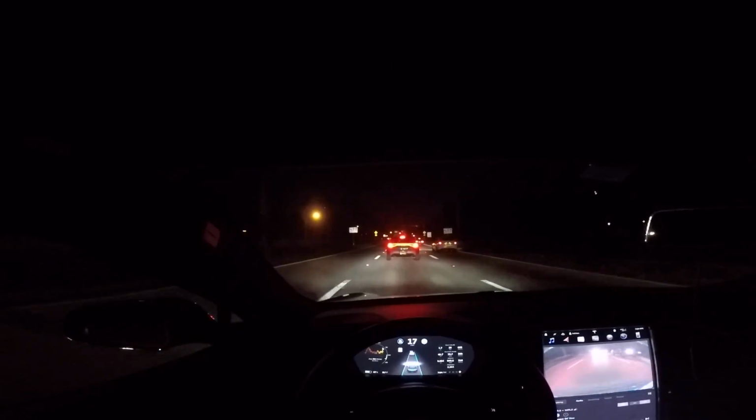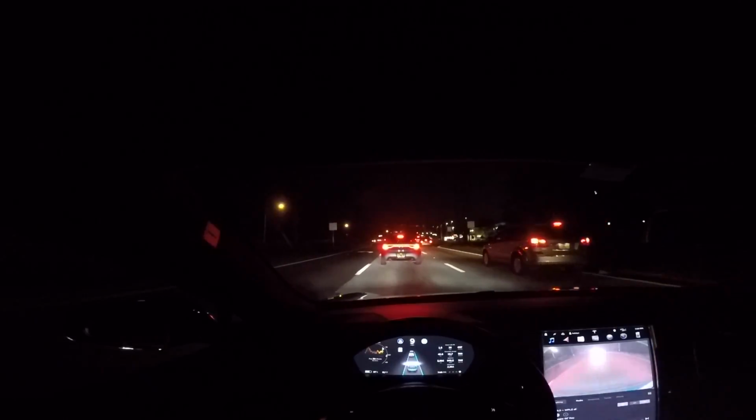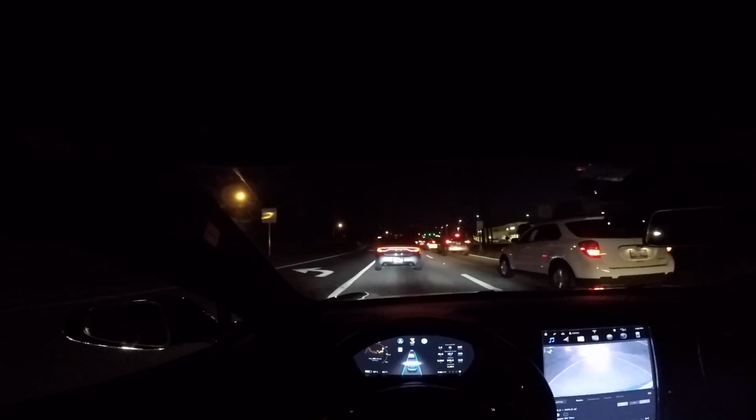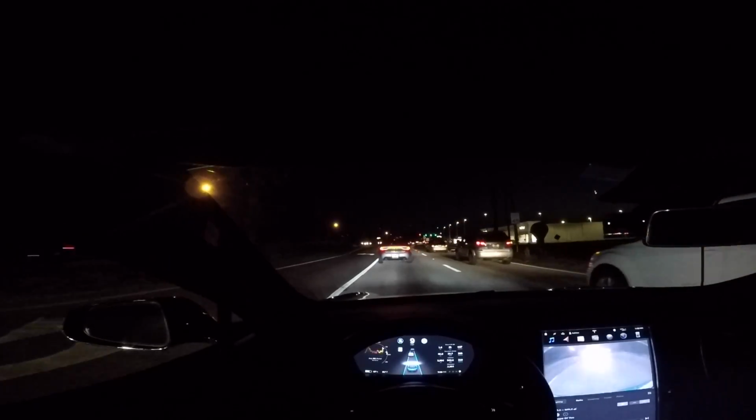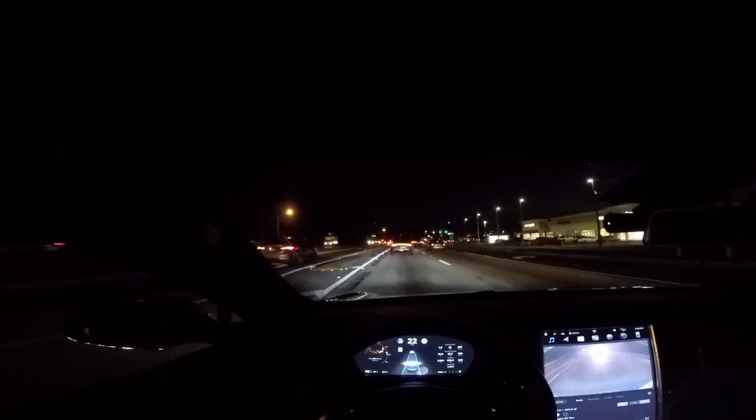It keeps the right distance, stops when it should, and stays centered in the lane, which is awesome. It seems to do really well on this road. Multi-lane roads and stuff, it does really well. I guess it simulates a highway, so it's expected. Yeah, it's doing so far so good. I don't expect problems with it, at least not on this road.